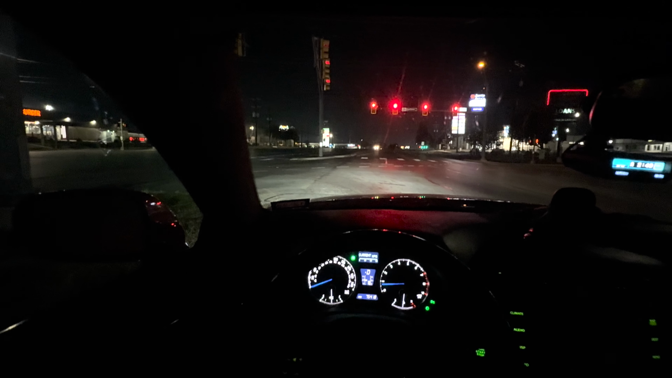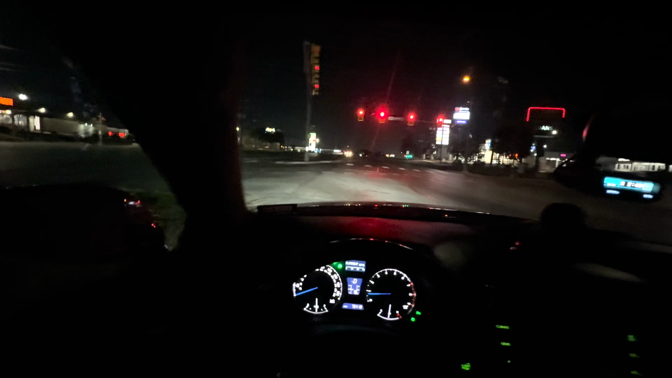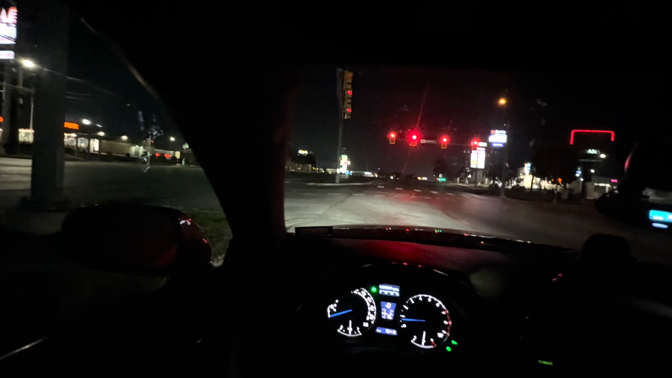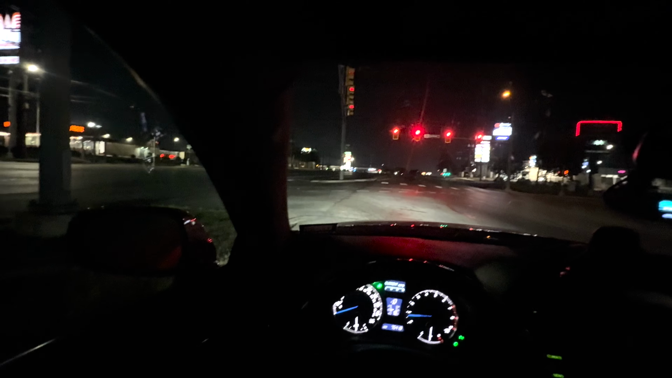This is my 2008 Matador Red Mica ISF. A couple things have been done to her. She's been lowered on some Bilstein shocks and some Tein springs. I have some aftermarket wheels on her: Forgestar CF10s in the front, 19 by 9s, and then some WedsSport TC105Xs in the back, those are 18 by 9.5.